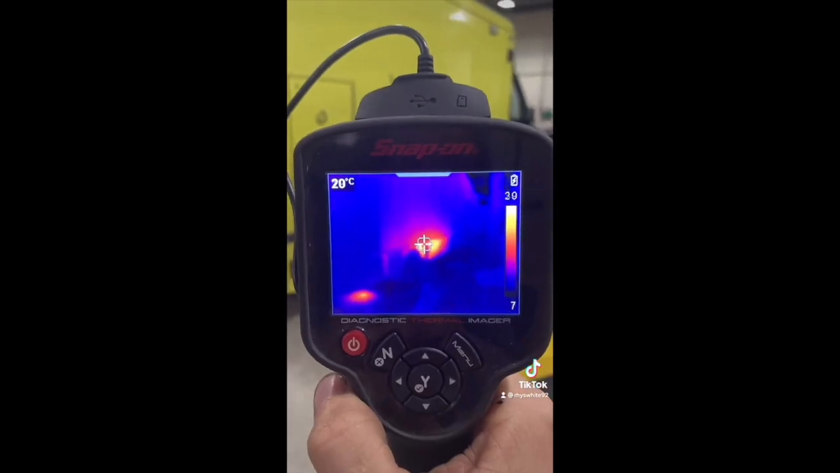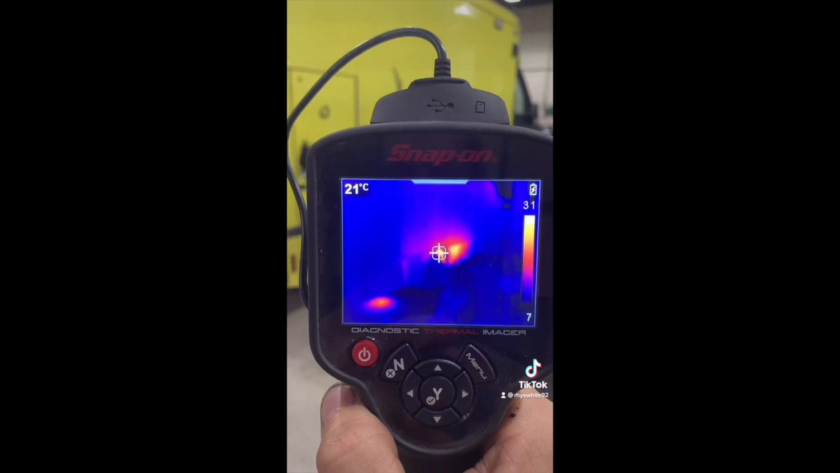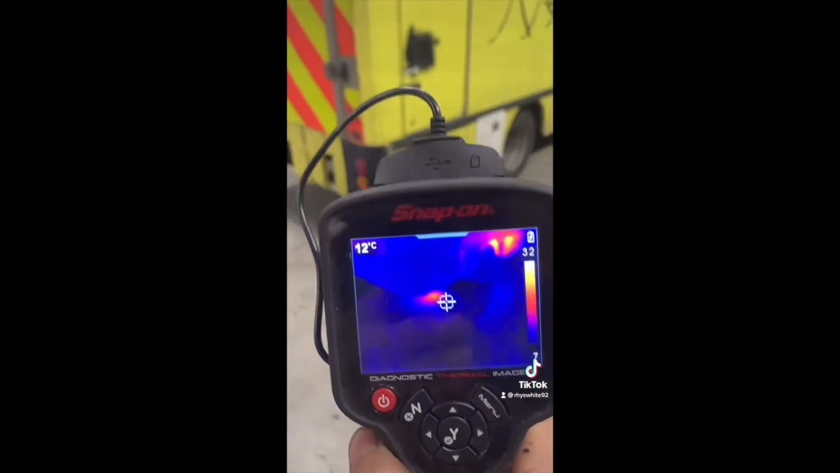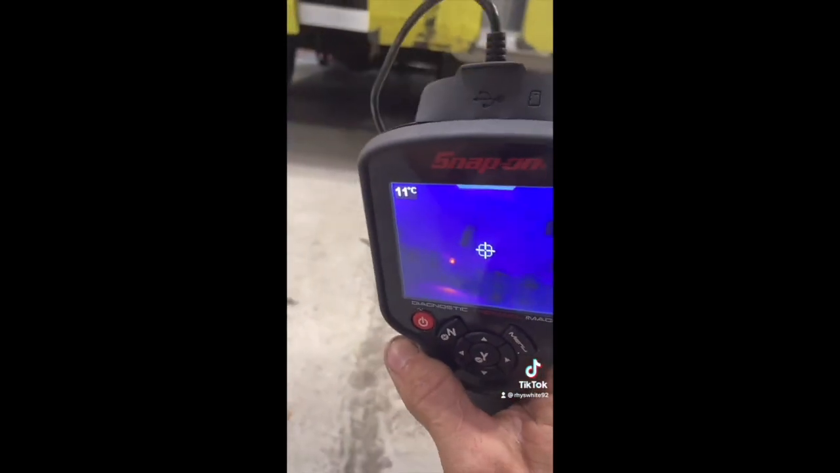Thermal imaging from the outside, it's actually more efficient at keeping the heat in than I thought it was going to be. That big glowy bit there, that's the actual heater box. That's where the diesel heater is. The glowy dot on the floor, that's where the exhaust is pointing. So we would expect that to be hot. That dot on the top, that's the actual exhaust for the diesel heater.